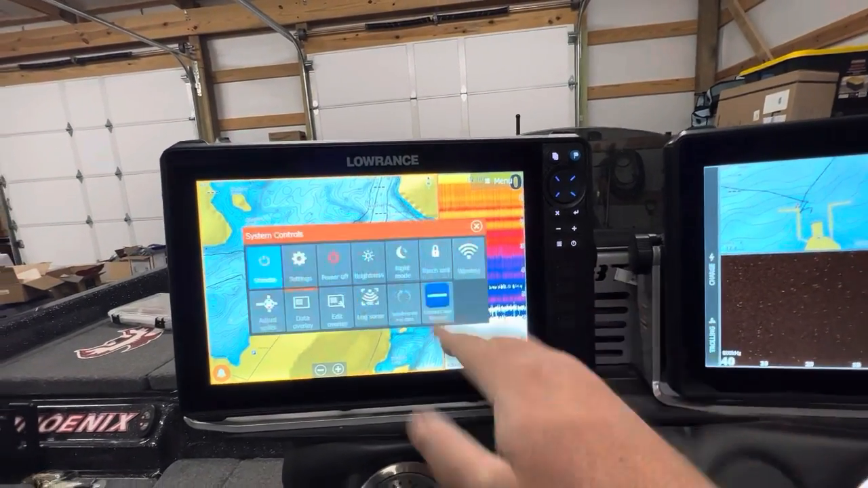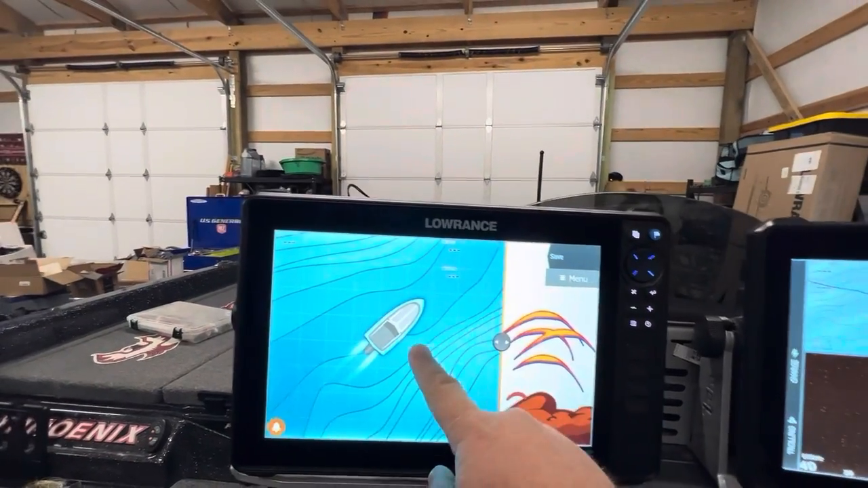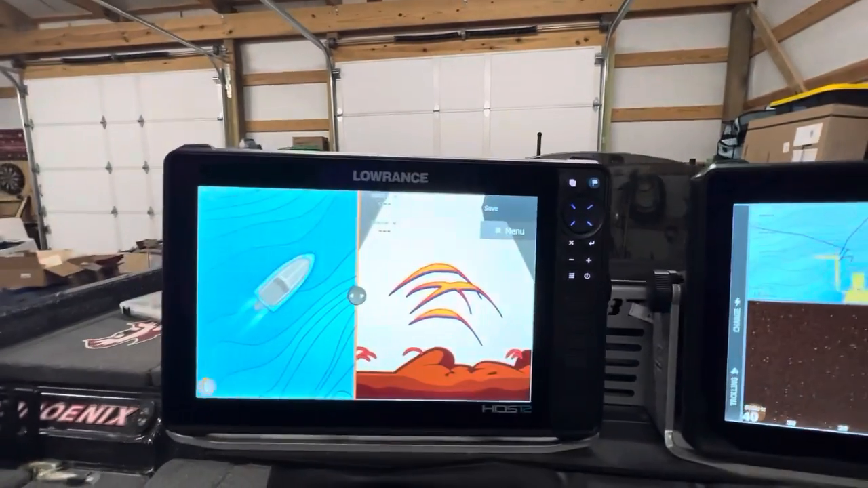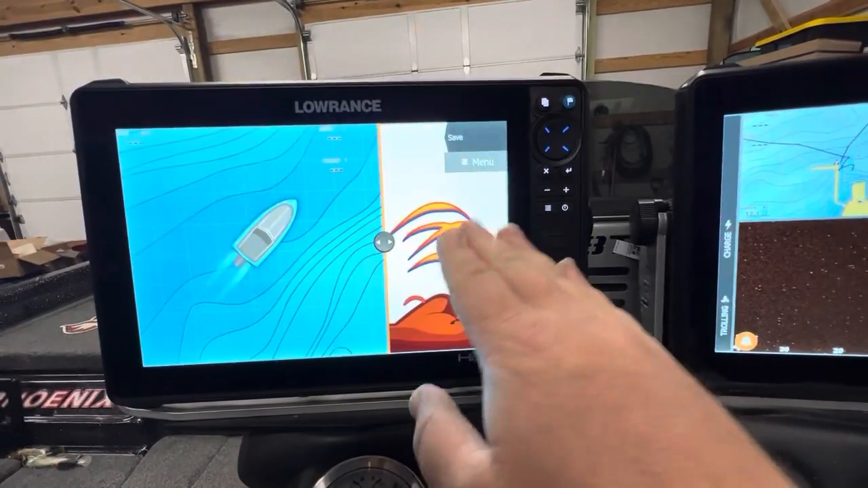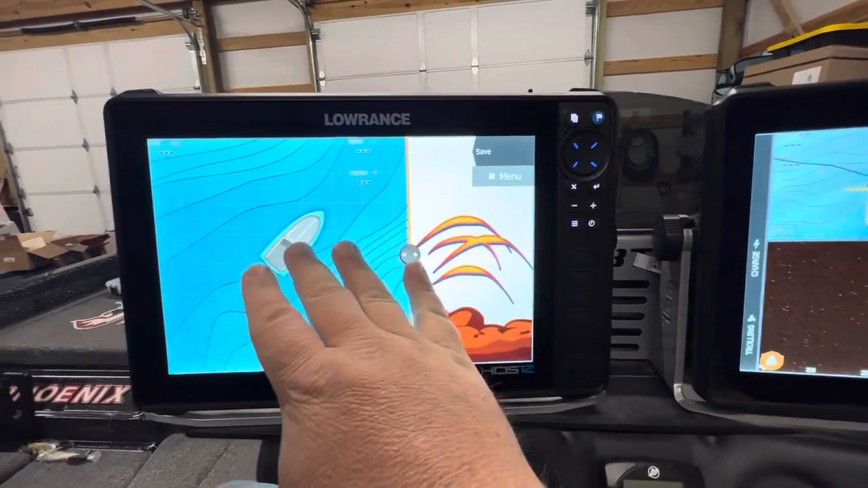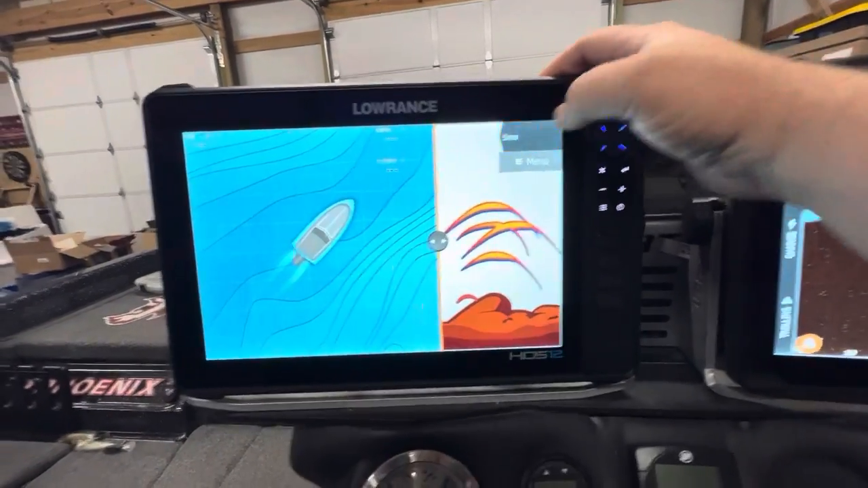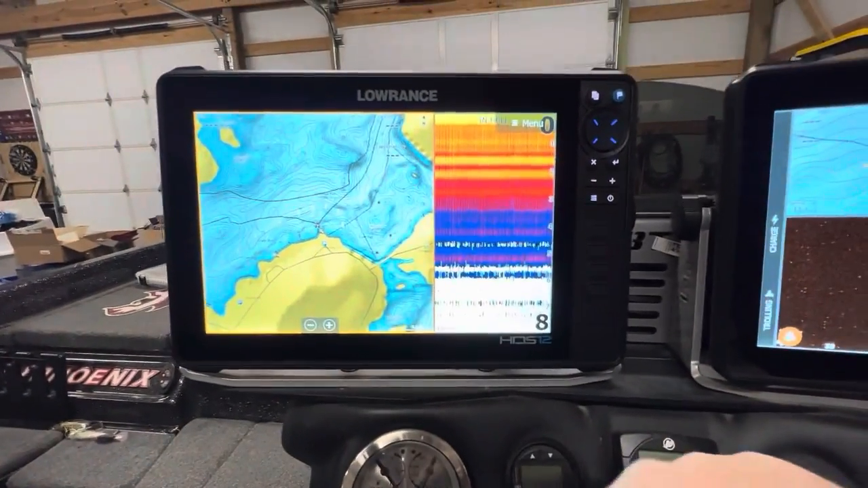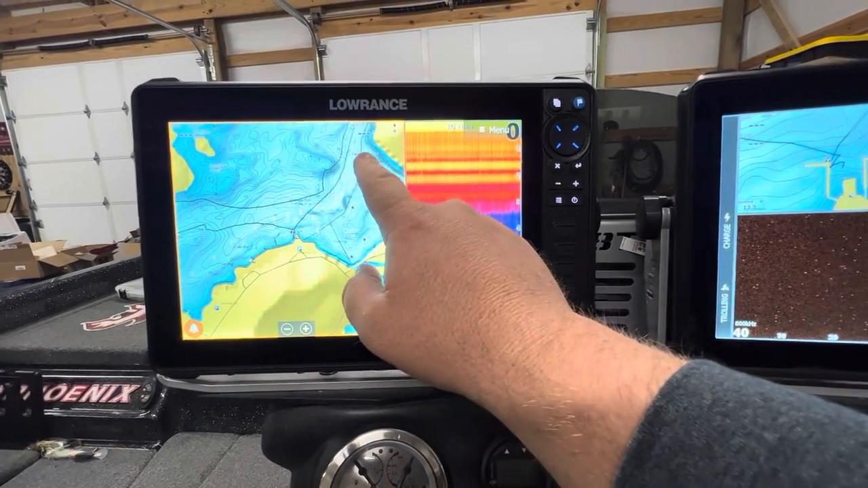And as you can see here, it's a little bit lopsided. So I have already done this, but it'll start out like 50-50 like this. I just want a little bit of the screen to be 2D sonar, and I want the rest to be mapping over here. All right, so we're gonna save that. All right, and we've already got the water temp right here.